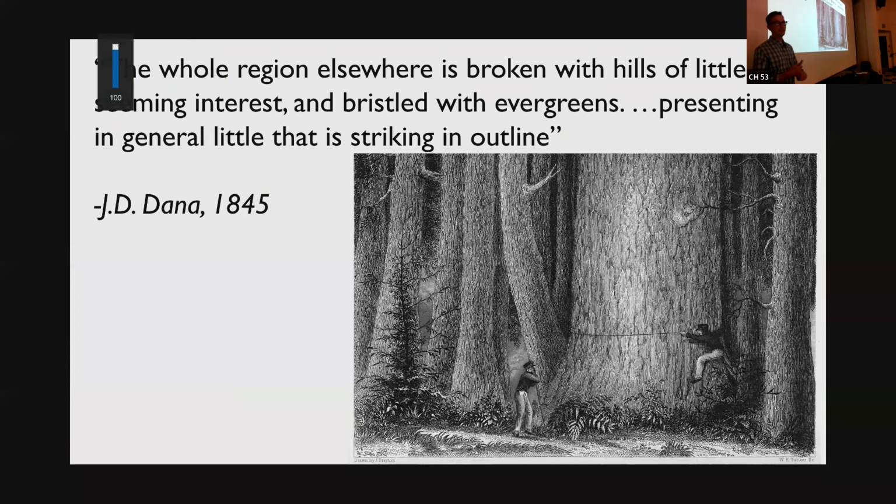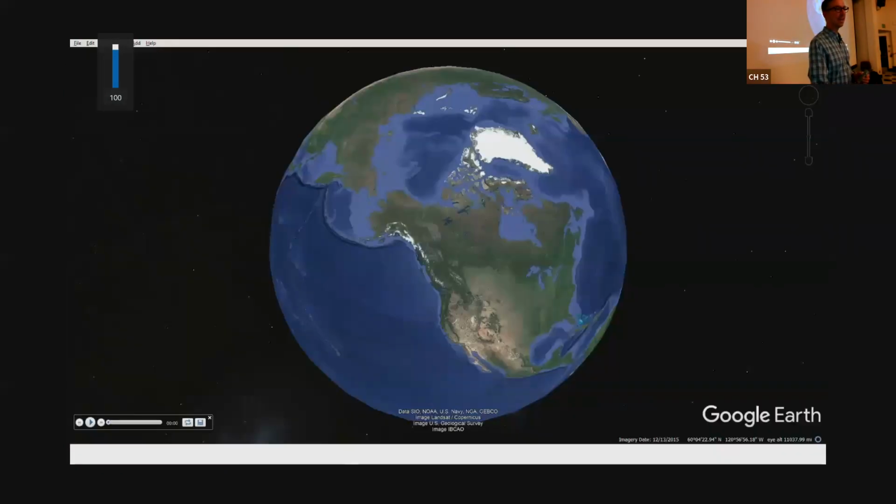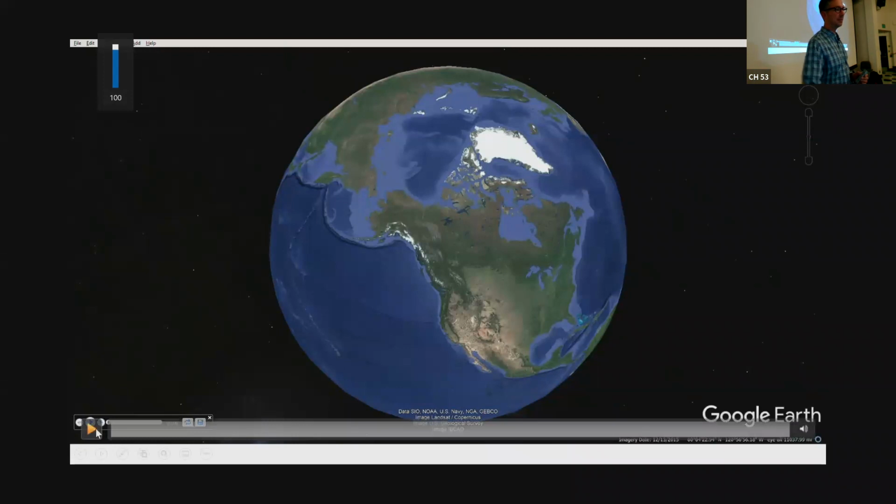And so he said, this whole region is broken with hills of little seeming interest, bristled with evergreens, presenting little in general that is striking in outline. So trees like this were a problem. You had to get down on your hands and knees if you wanted to be a geologist when you were in Western Oregon. And Dana was one of the first to talk about that and keep on moving.